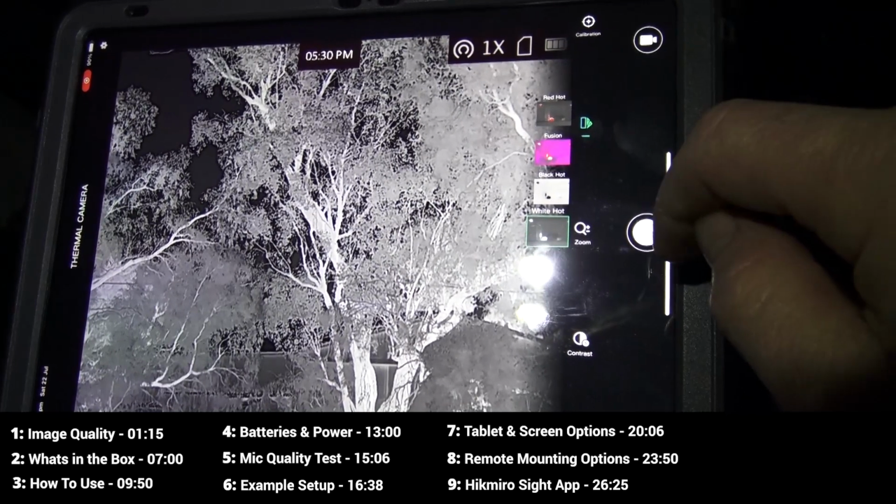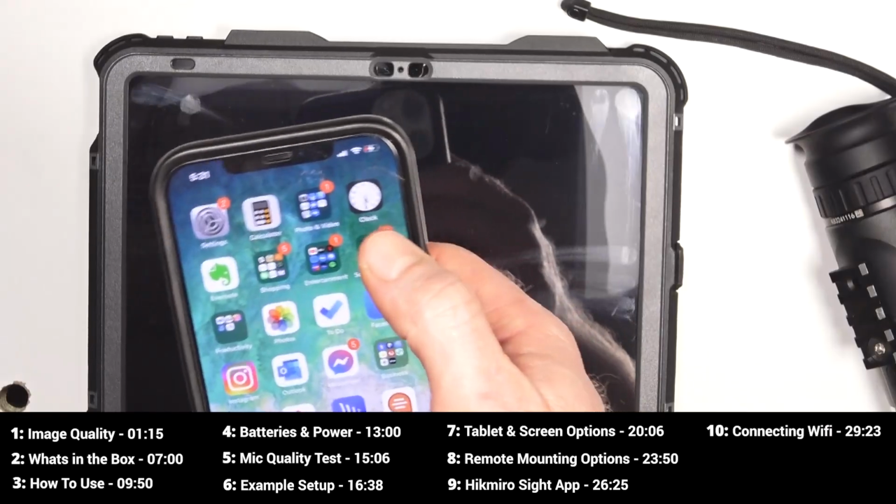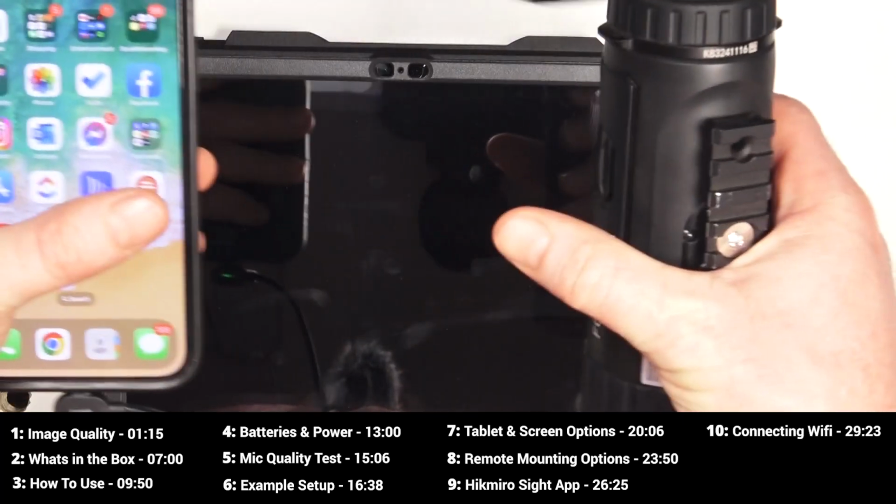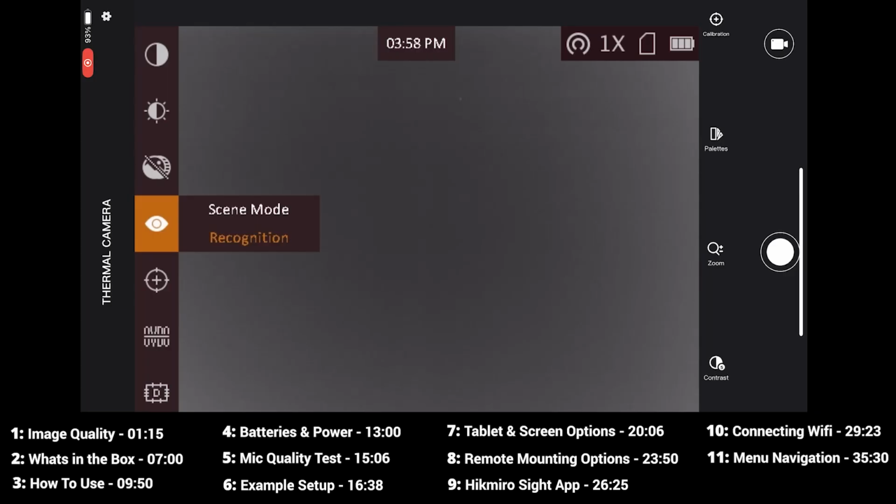Then, moving on, we show you how the Hikmicro Sight app works. We demonstrate how to connect your thermal to Wi-Fi and discuss common issues. Lastly, we guide you through the menu options inside the thermal itself and what each option does. So yes, we have a lot to cover.